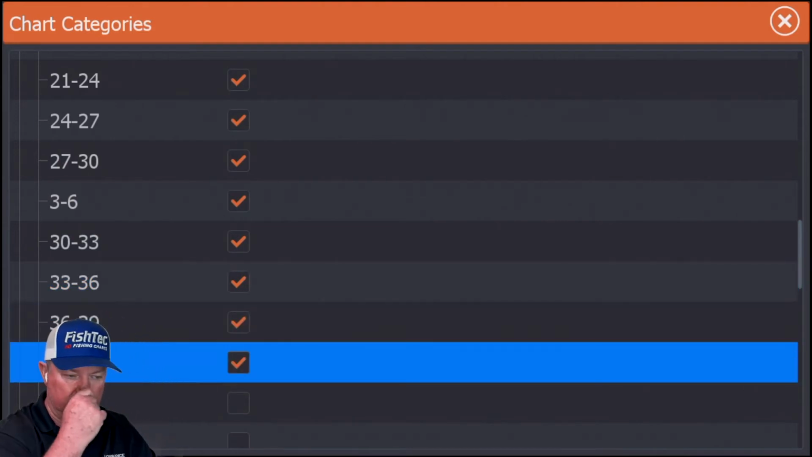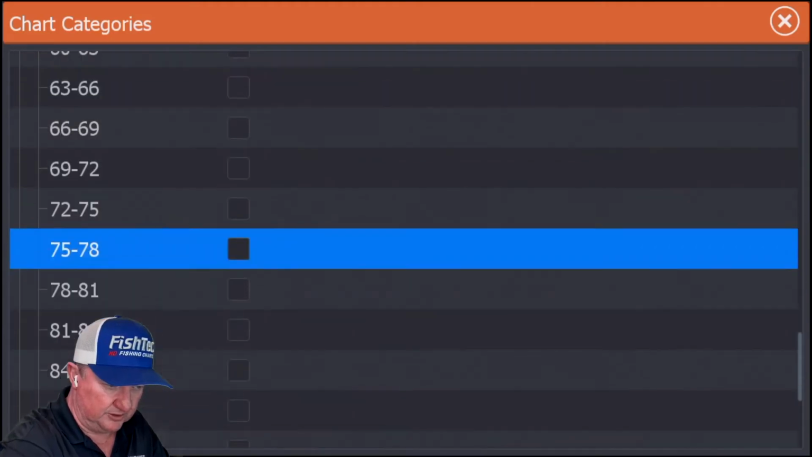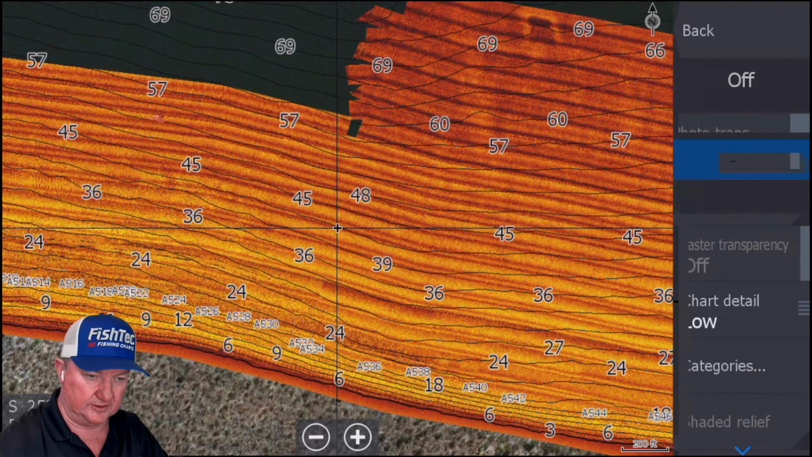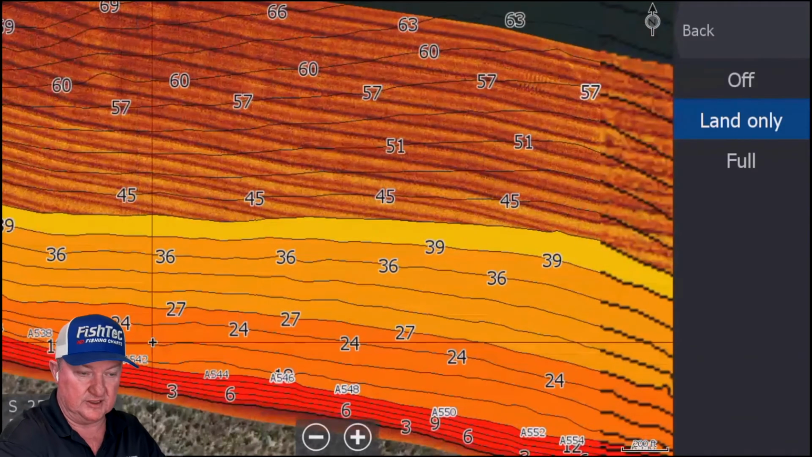Okay, let's go up to 42 feet. Oh yeah, this is hiding down there. And there should be a 9 to 12 over there. Okay. Oh, and then we're going to change this to land only. Because of the thermocline, this is our new shoreline.